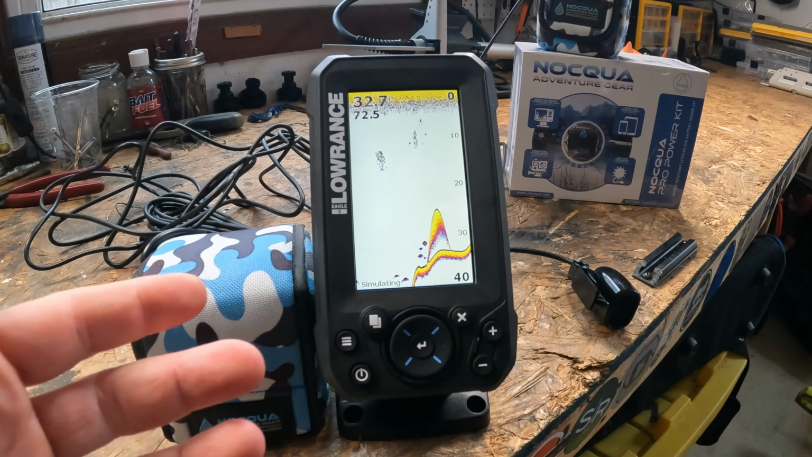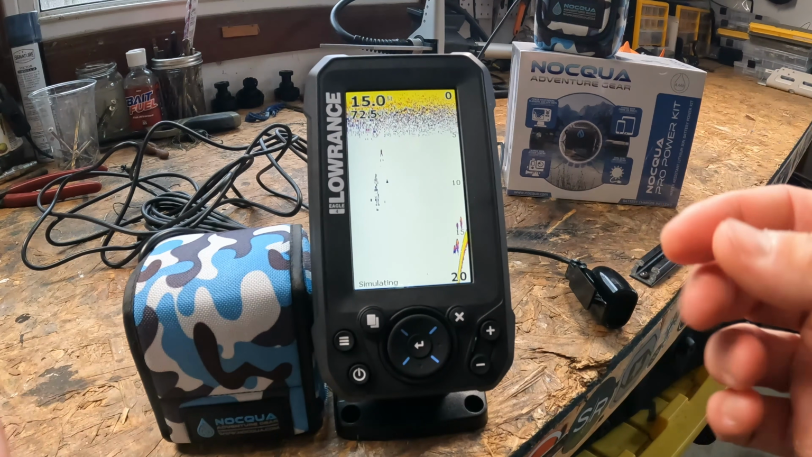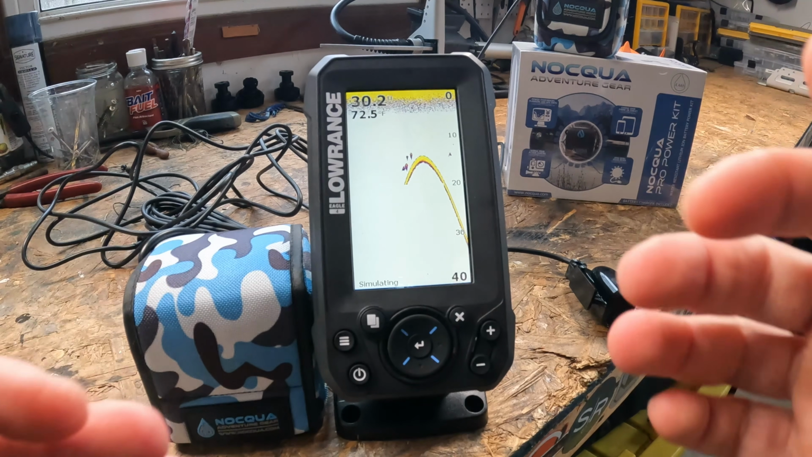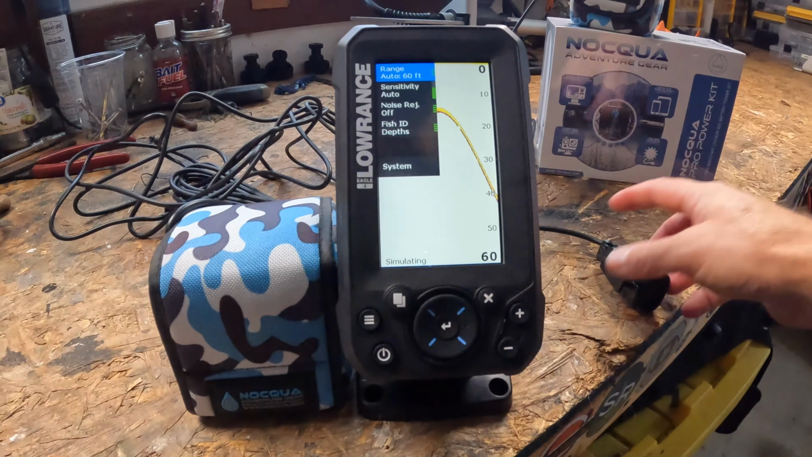There's a lot of turbulence, there's a lot of bubbles on your screen. The screen really looks like TV static. So the warning, however, the trade-off is that high can really remove those faint fish returns. So use this sparingly. Now let's talk about this guy a little bit.